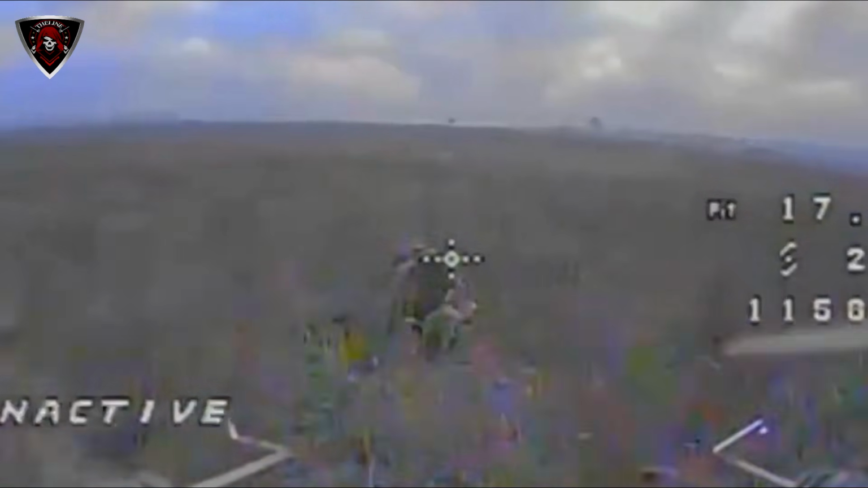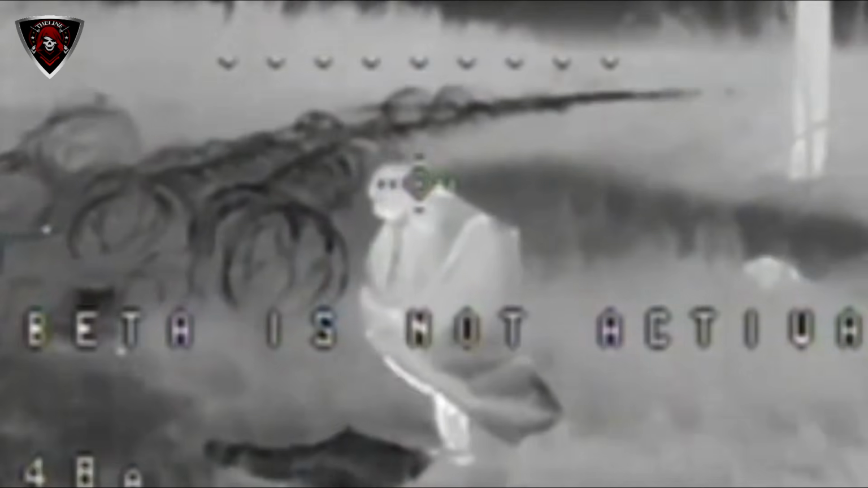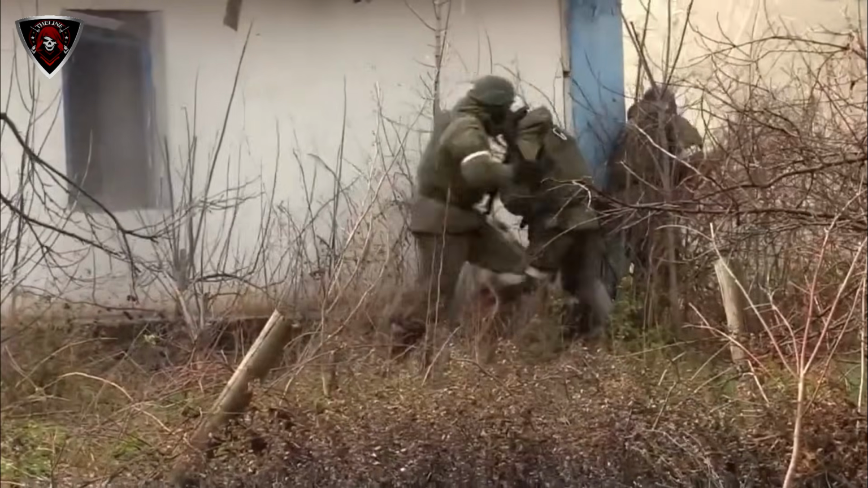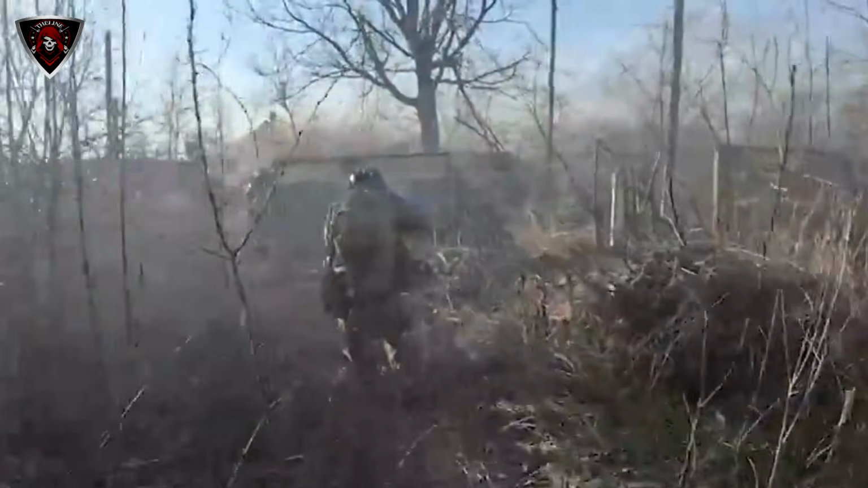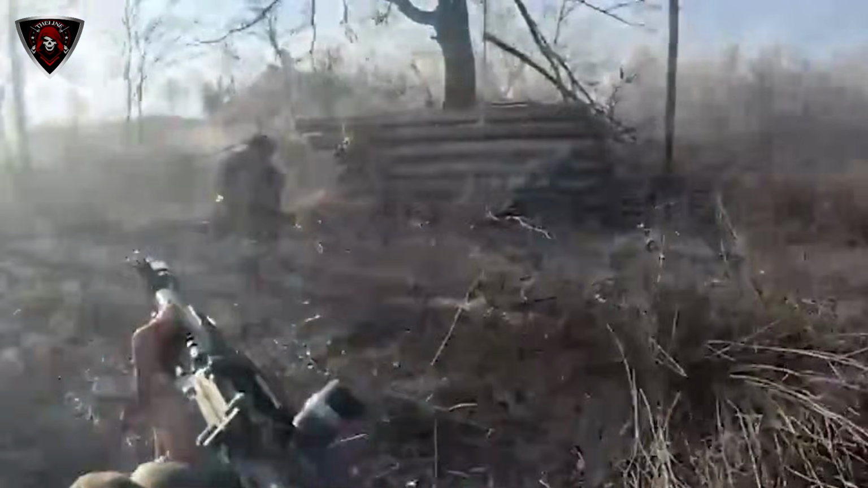General Oleksandr Syrsky, Commander-in-Chief of the Armed Forces of Ukraine, touted that more than 6,000 Russian fighters were killed between March 23 and 25. "The enemy tried to break through the defensive formations of our troops in several strategic directions at once. Fierce battles unfolded along the entire line of combat engagement," Syrsky said in a statement.